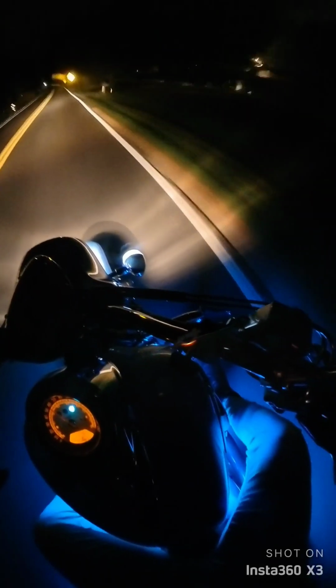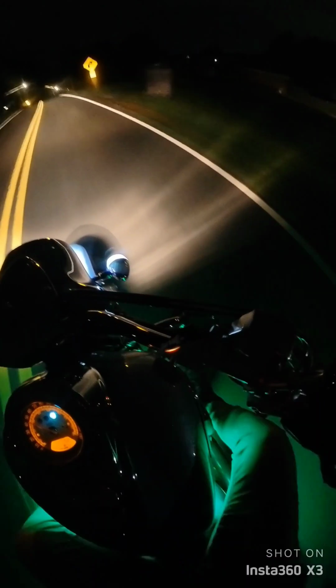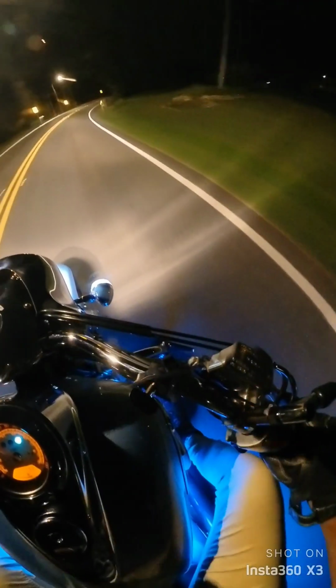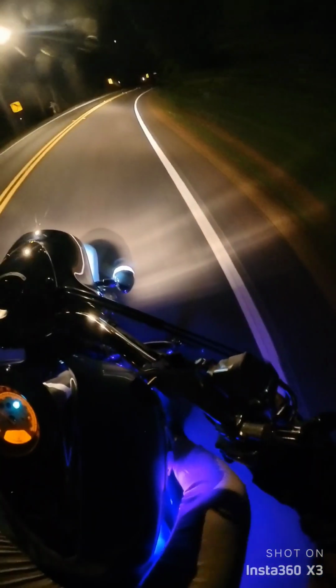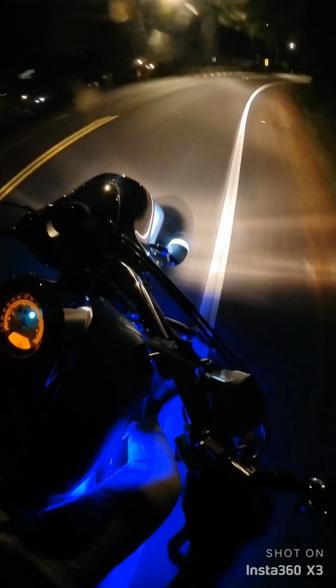Tires gotta do it to you. Gotta do it to you. Woo! Yes, sir. Watch that bend, boy. It keeps bending right there. You better be ready.